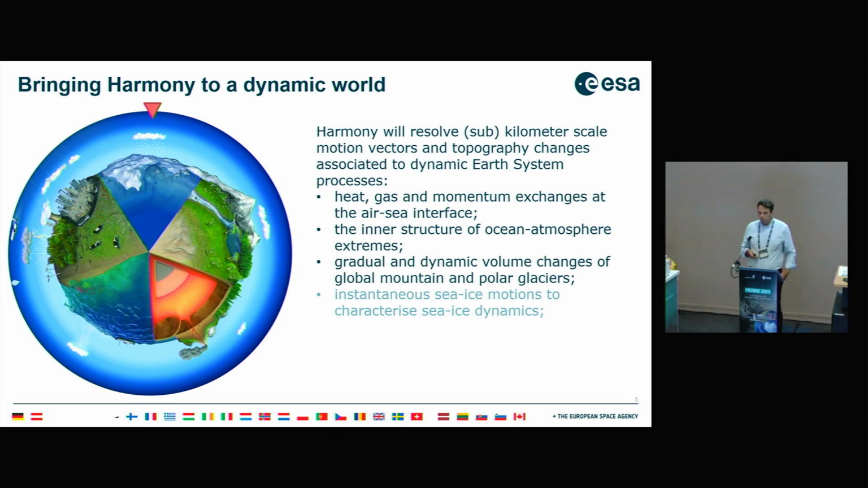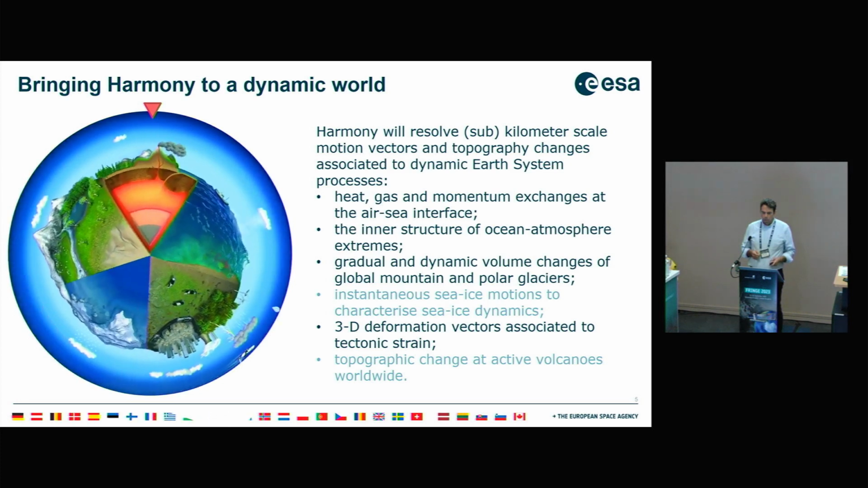And gradual dynamic volume changes of global mountain and polar glaciers. As a secondary objective, we also look at instantaneous sea ice motion to characterize sea ice dynamics. And for the solid Earth, 3D deformation vectors associated with tectonic strain and topographic change at active volcanoes worldwide, which is also a secondary objective of the mission.